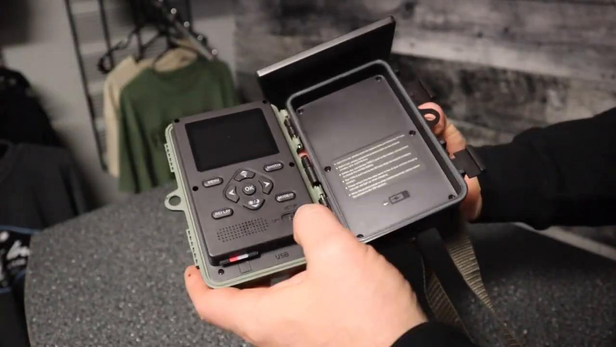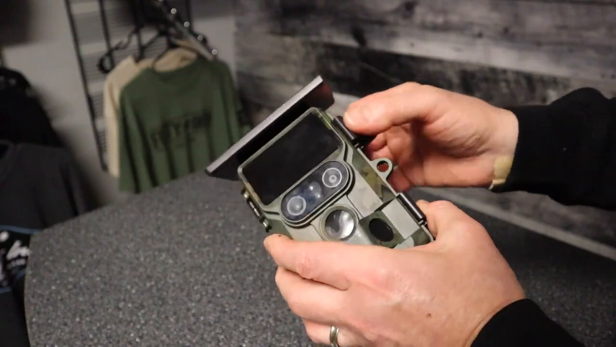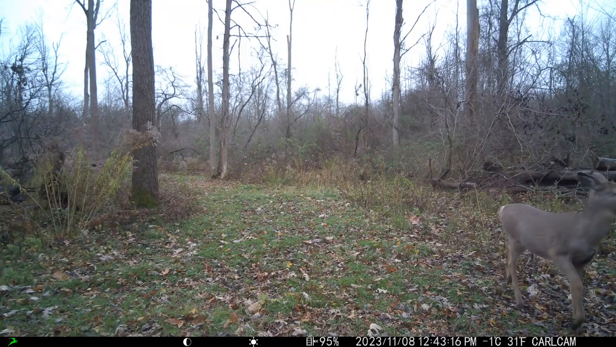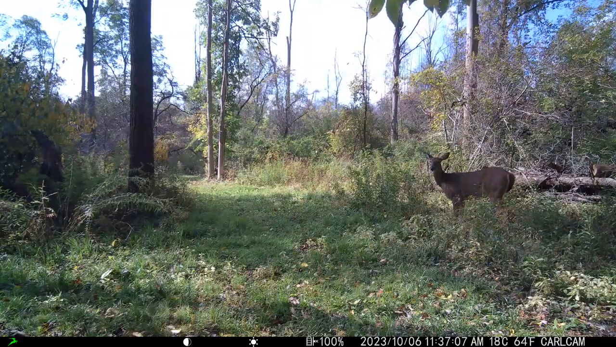But the real test for the camera is to actually look at some of the videos and photos that I've already shot with it. So let's go through some of that stuff. Alright, well let's have a look at some of these videos that I captured. So here's some daytime ones, a little bit brighter shots there. You can see it's got great color, good definition here.